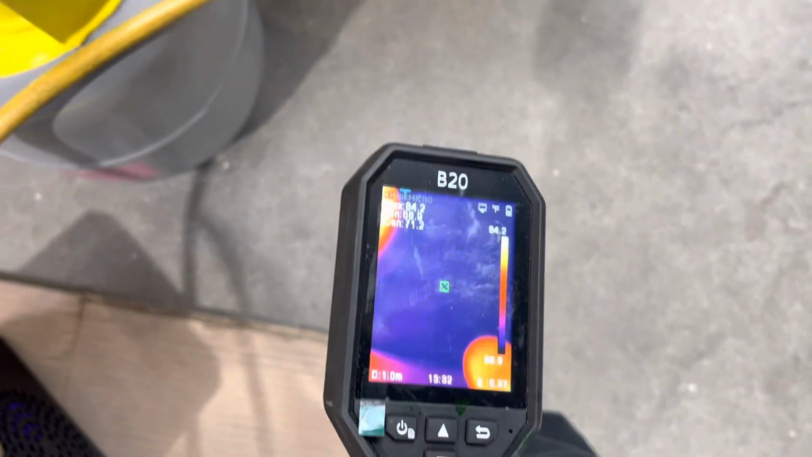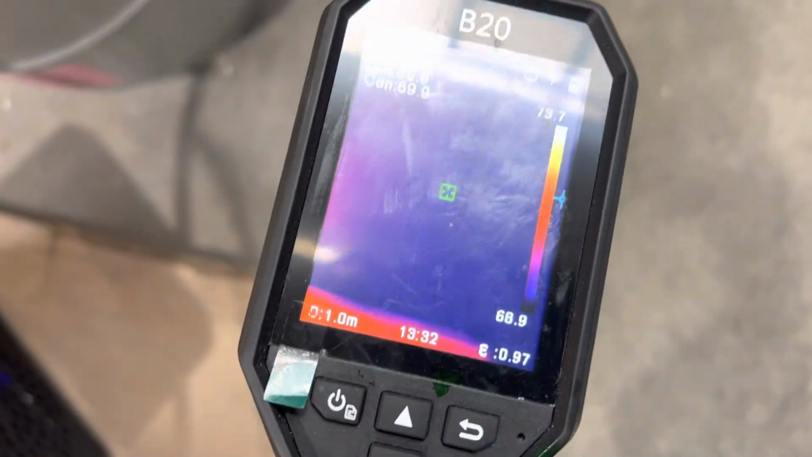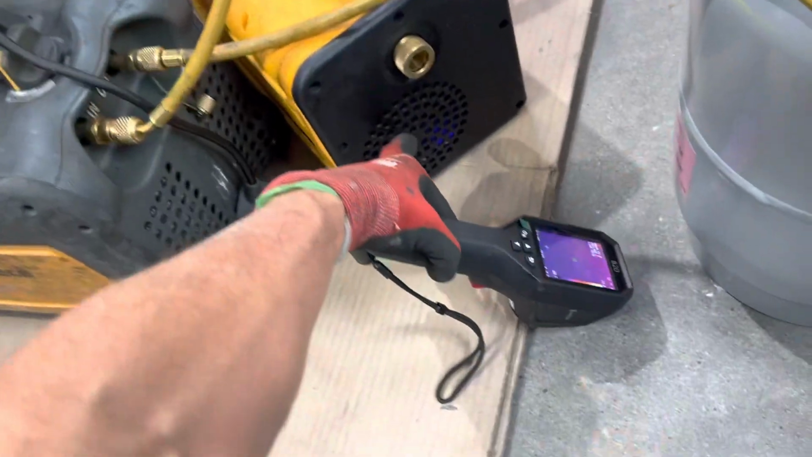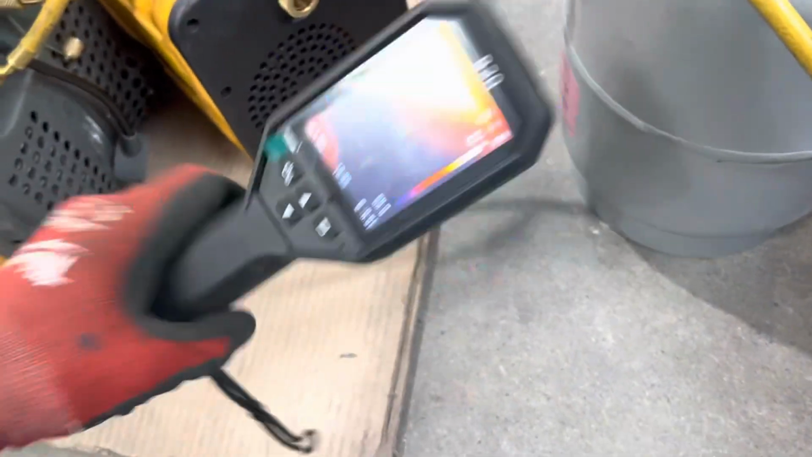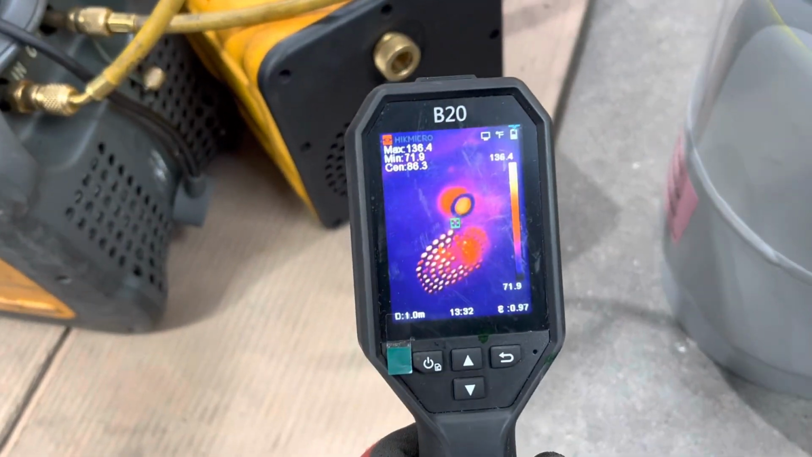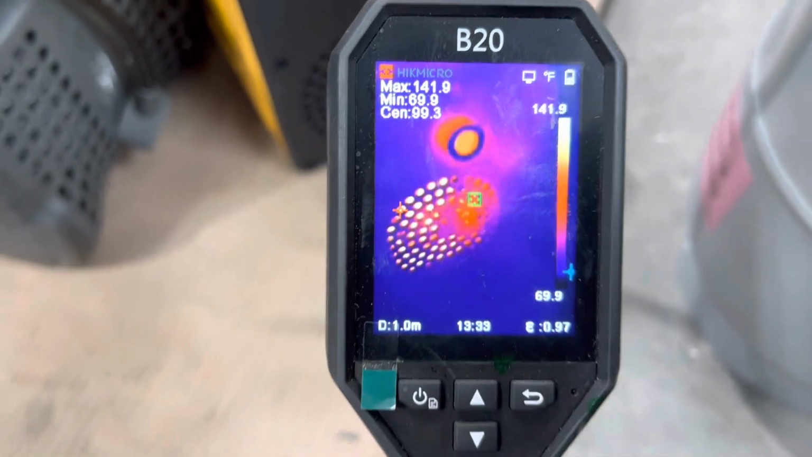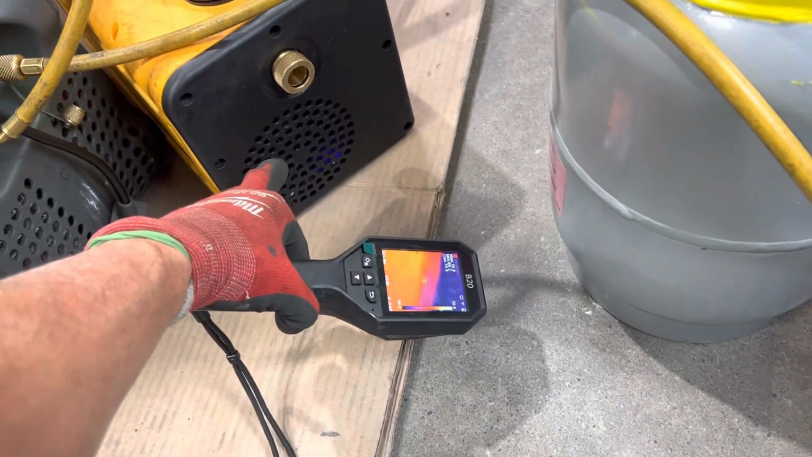But if we come and you see this little shadow right here where my foot is? See that shadow? Let's follow that. So what that is, it's the hot air. So the hot air is blowing over here. There's a slight temperature difference developing right here that this can pick up from the hot air warming the surface. And if we look at it closer, we now see that there's 141 degrees maximum temperature coming out of there. And that's the fan motor and the motor from the vacuum pump.